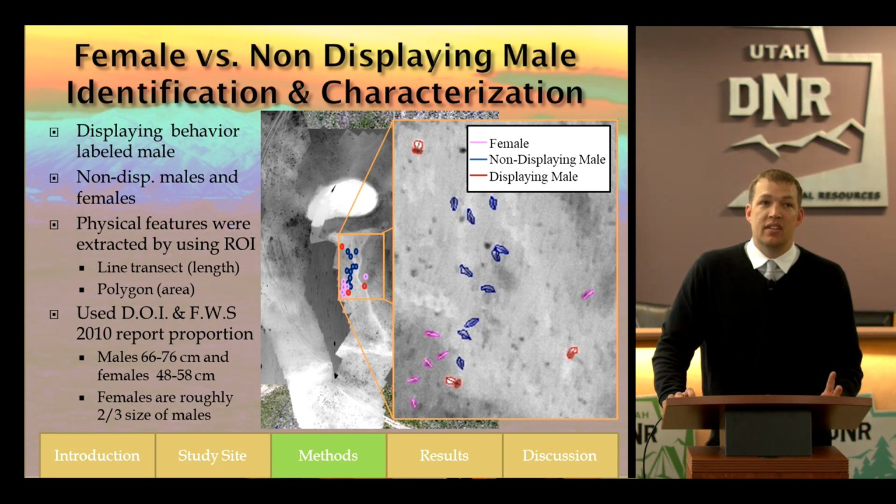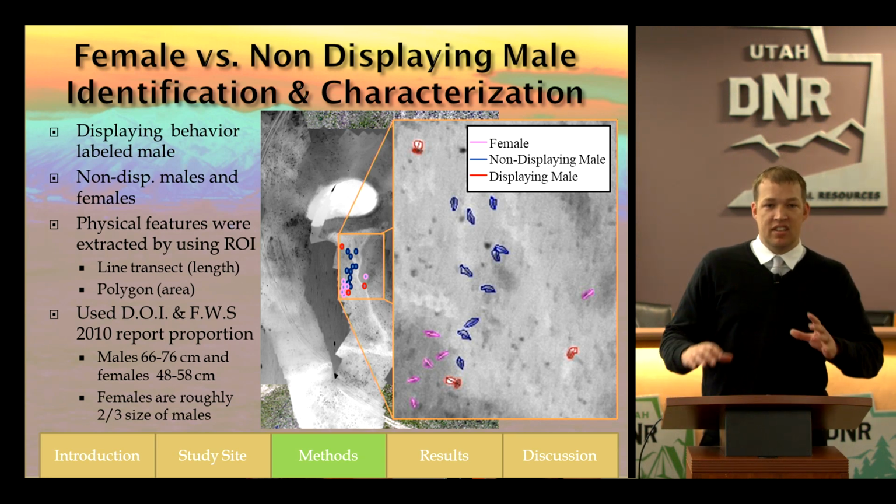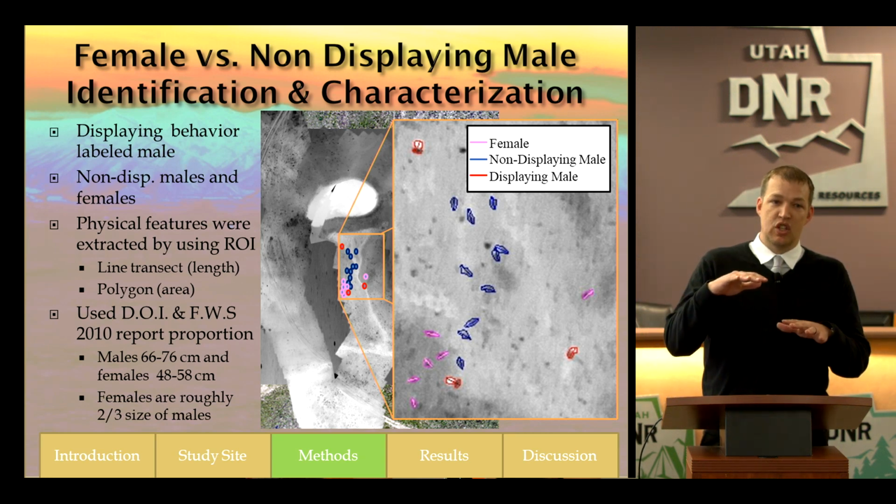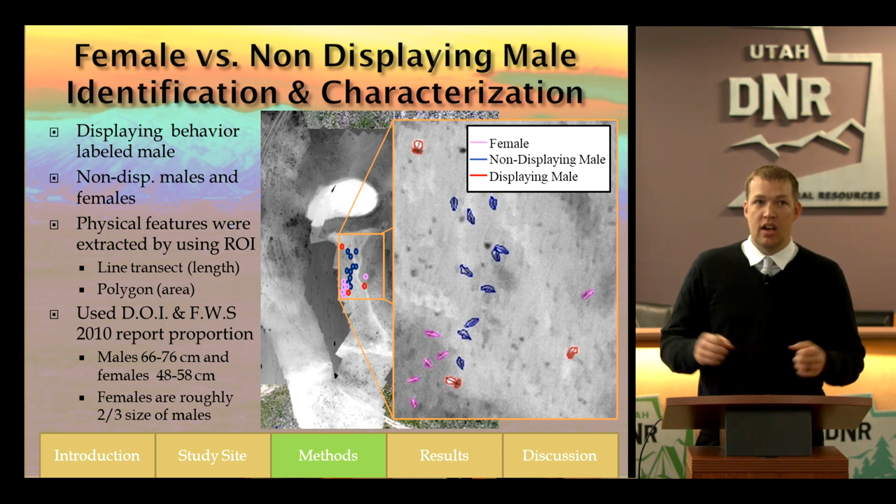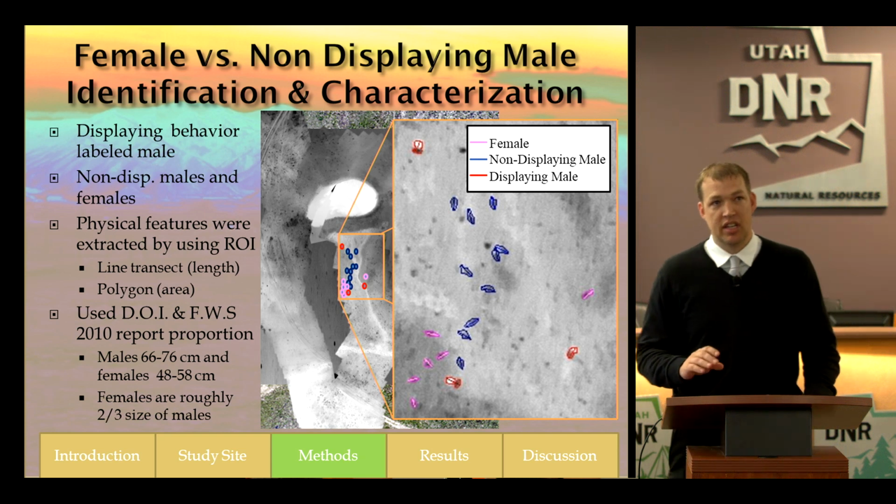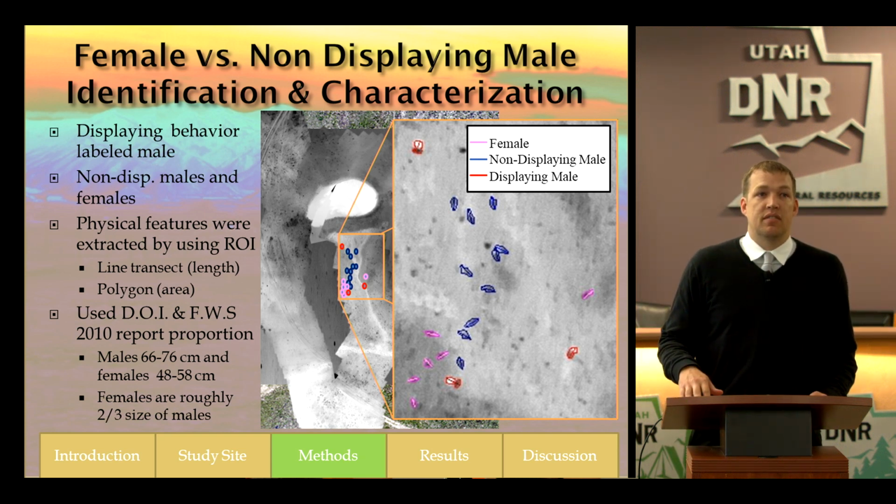For the females and non-displaying males, like I said, we fly over these Sage-Grouse pretty quick, so if I didn't see them actually display, then I couldn't call them a displaying male. So what I used is the physiological features, which I extracted with a region of interest.